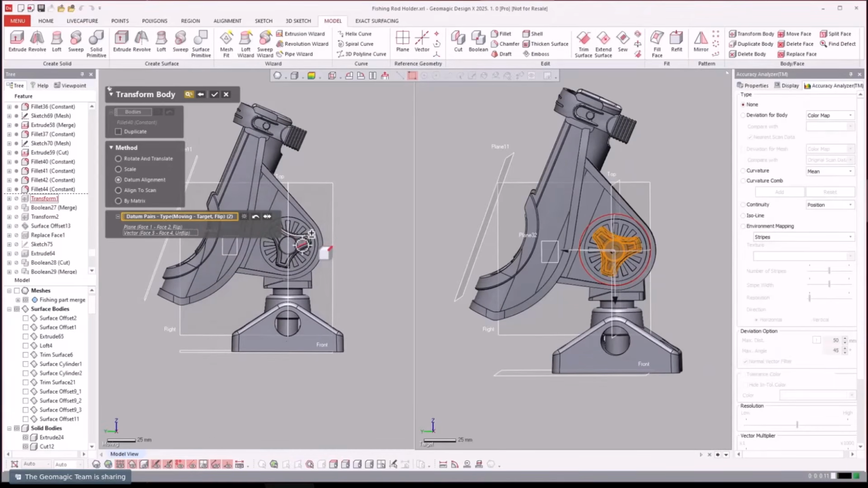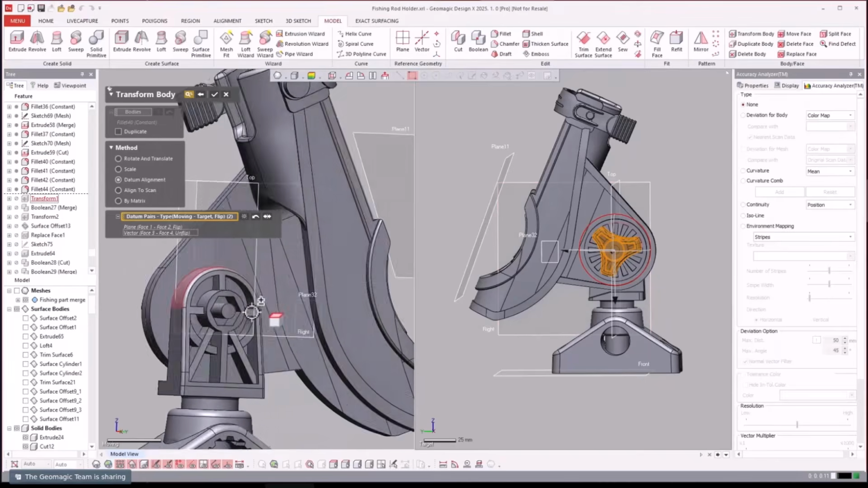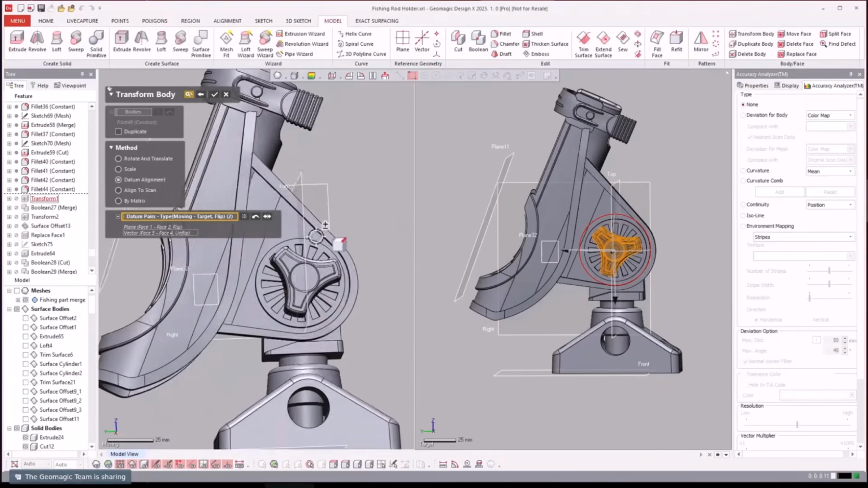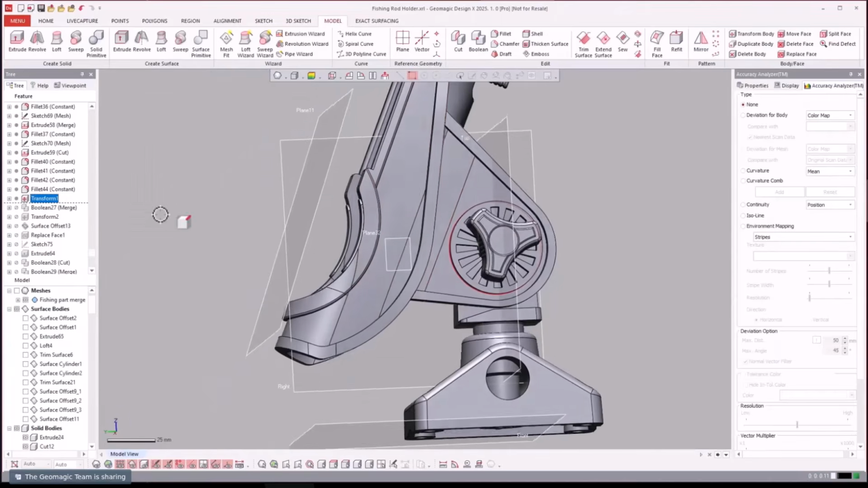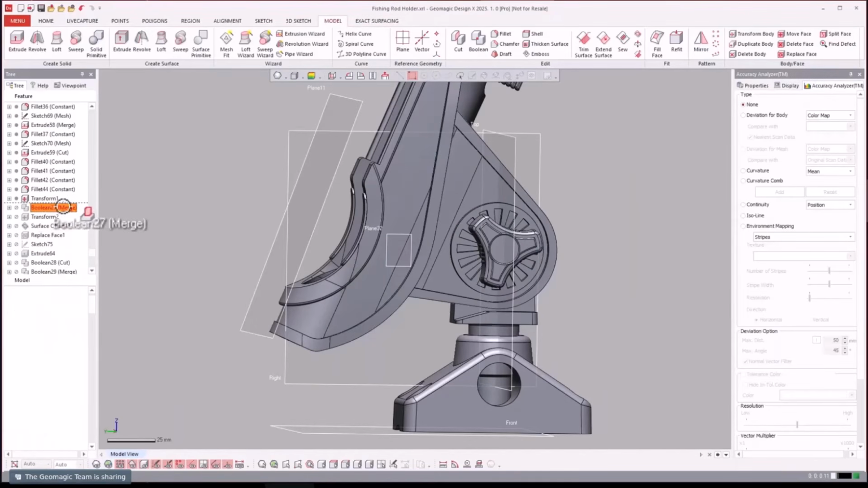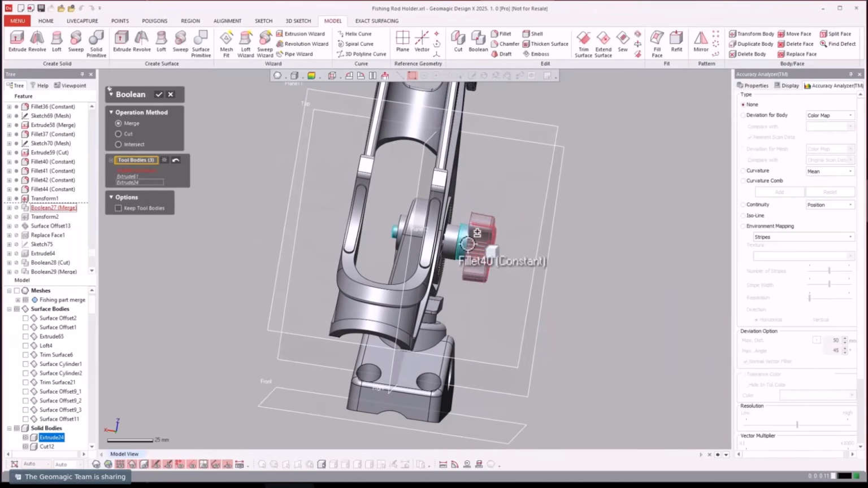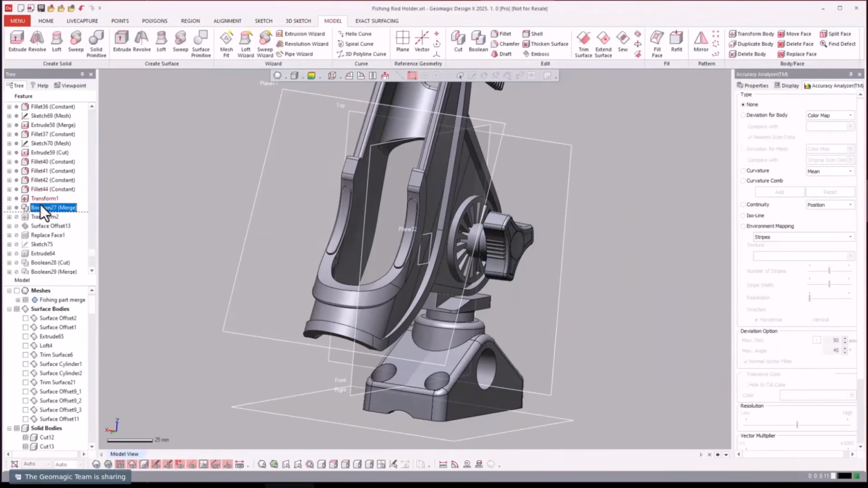aligned that, realigned it to the plane in the vector. So maybe they modeled it a little bit off and I didn't notice. So they realigned that piece. And then we Booleaned pieces together, which all of those components.